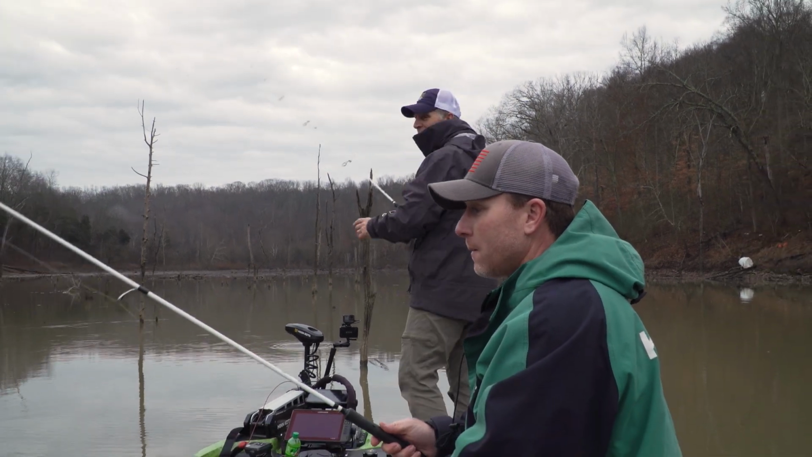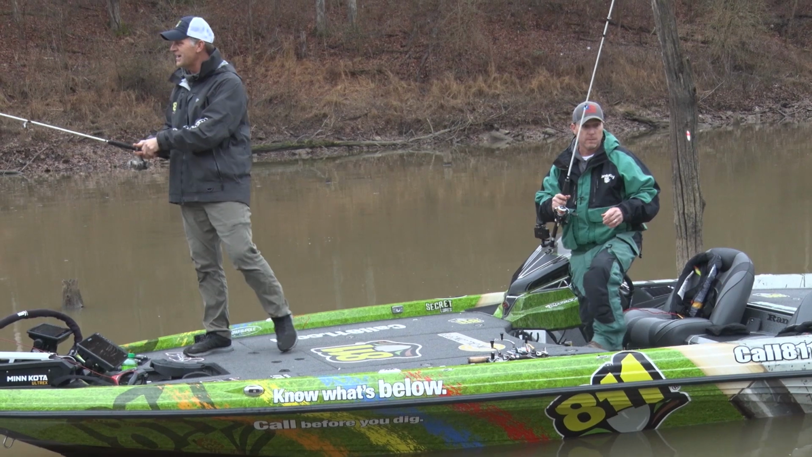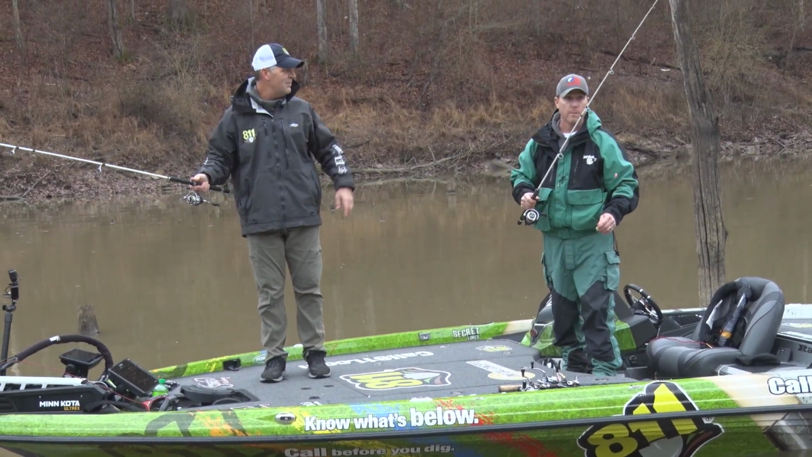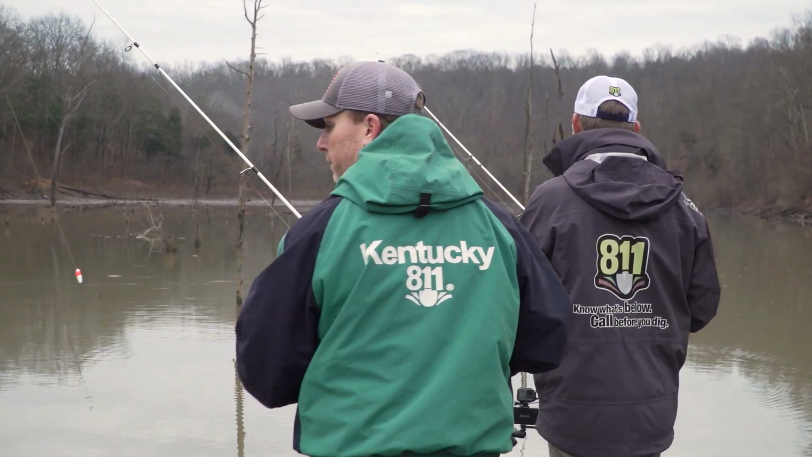Because we literally had a bass boat. I mean, what? We had that much water. And we had that boat stuck up on there. How many of us pushed? It was four of us. There was four of us. Yeah. We had a 520 we were running.